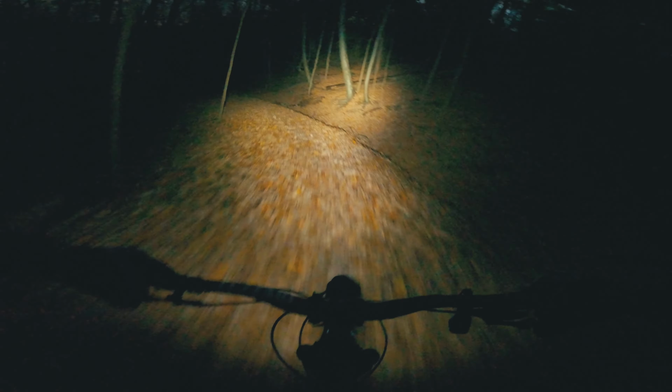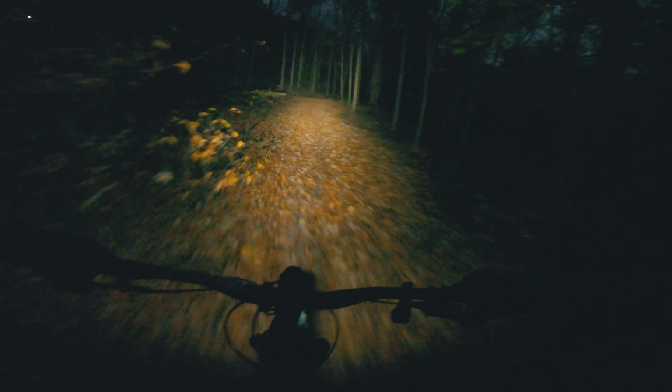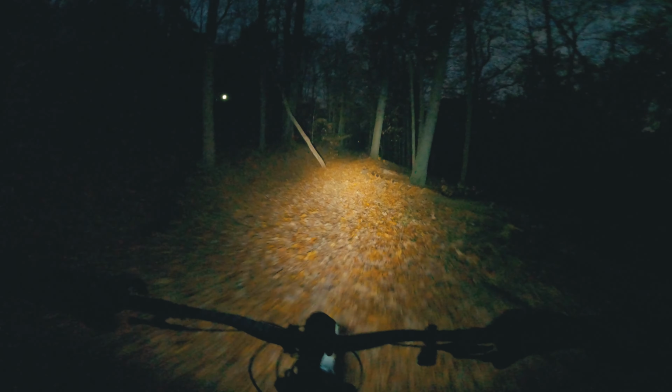So I only run the light at full brightness when I'm descending. Anytime I'm riding a flat section of trail or climbing, I always turn the light down to its lowest setting, because you really don't need that much light to climb. But you do need a fair amount to see when you're going down. So I alternate between either, I think, 2,000 lumen, 1,500 lumen, and then the max is 3,500. But right now this is at about, I think, 2,500 lumen.